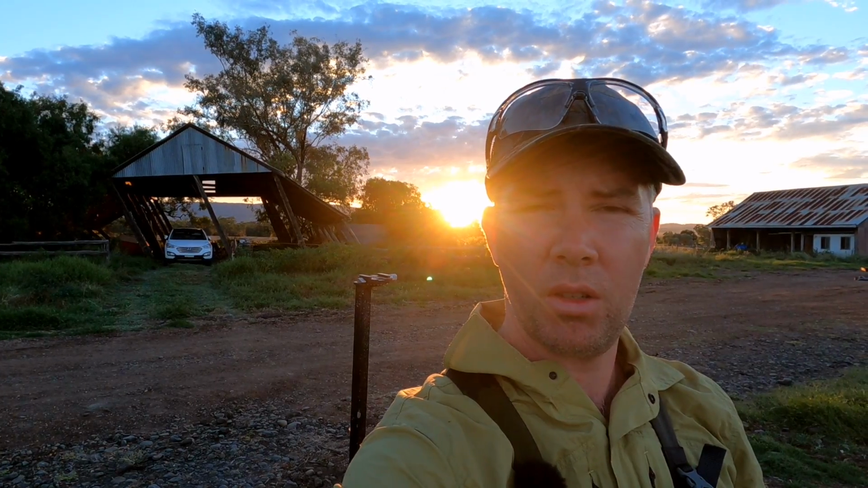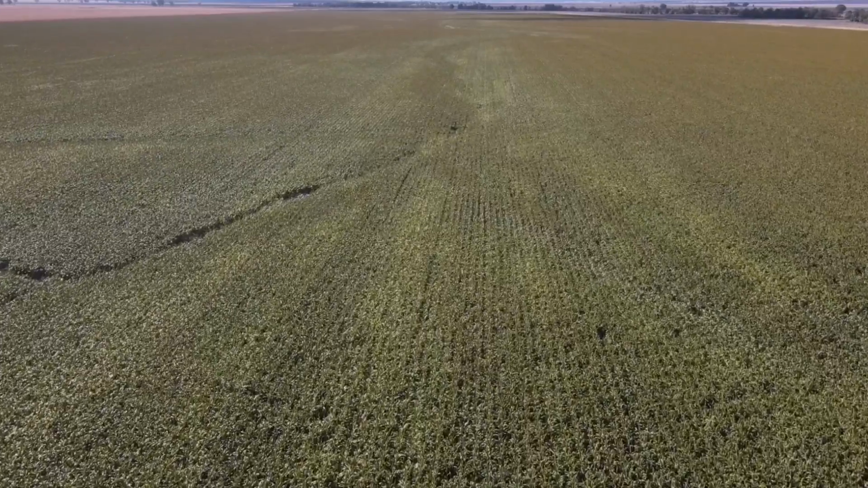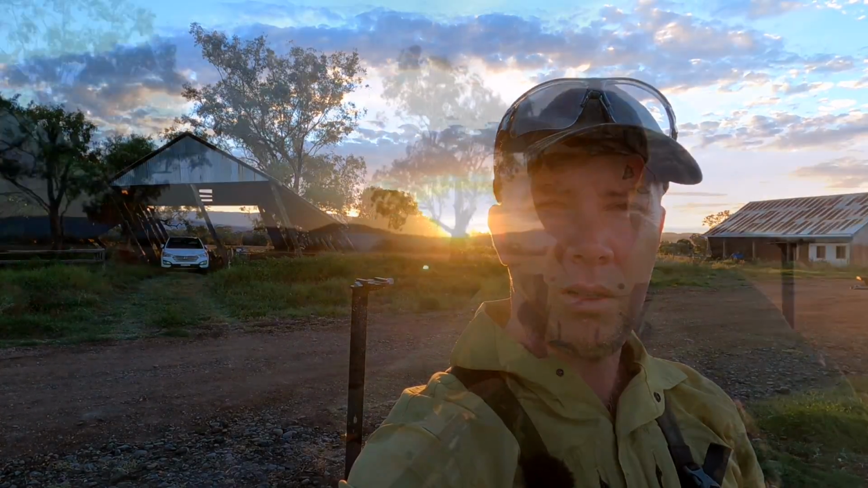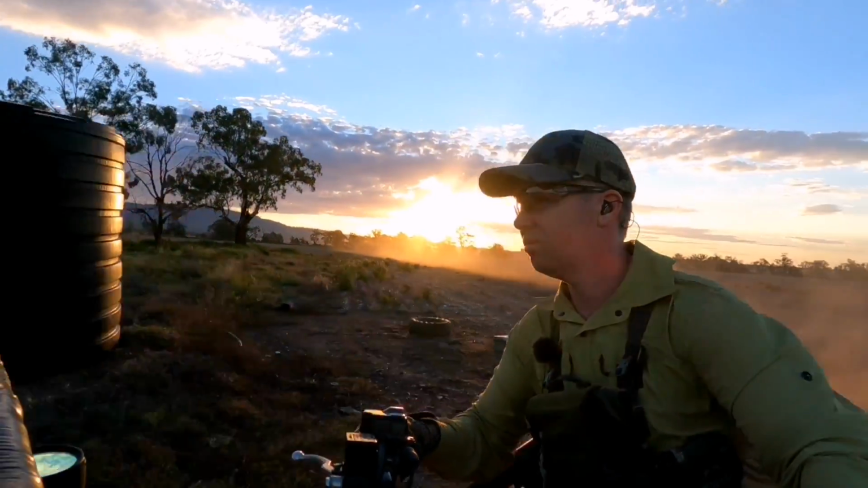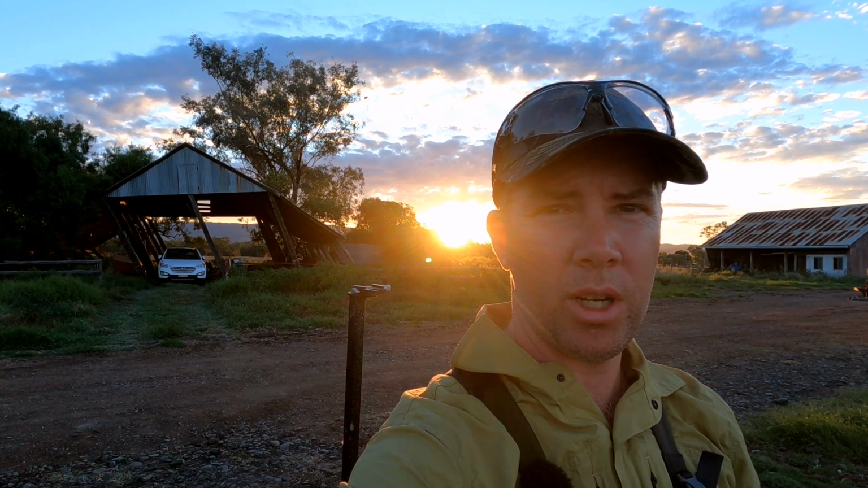It's pretty quiet. There's not a whole lot of sign running into or out of that sorghum crop that's over here, which is a surprise. The neighbours harvested theirs, and I thought, from what I was told, that it pushed the pigs into this crop, but I can't see much fresh sign, so we'll head out tonight, see what I can find anyway.